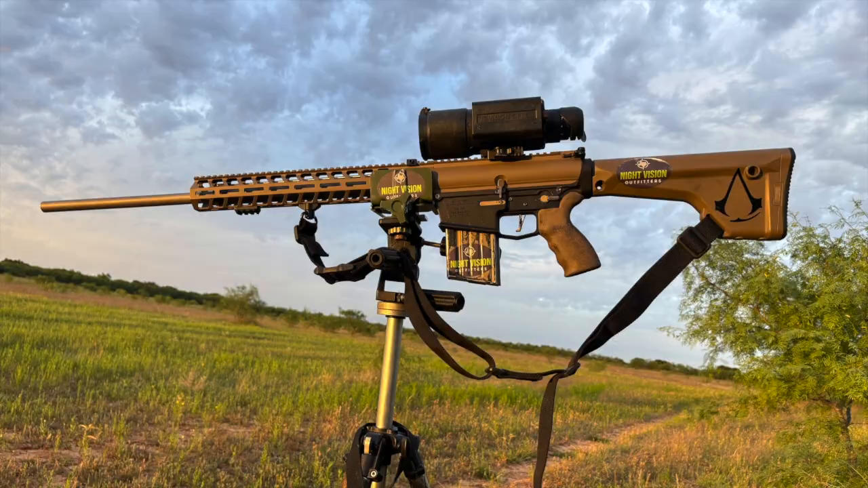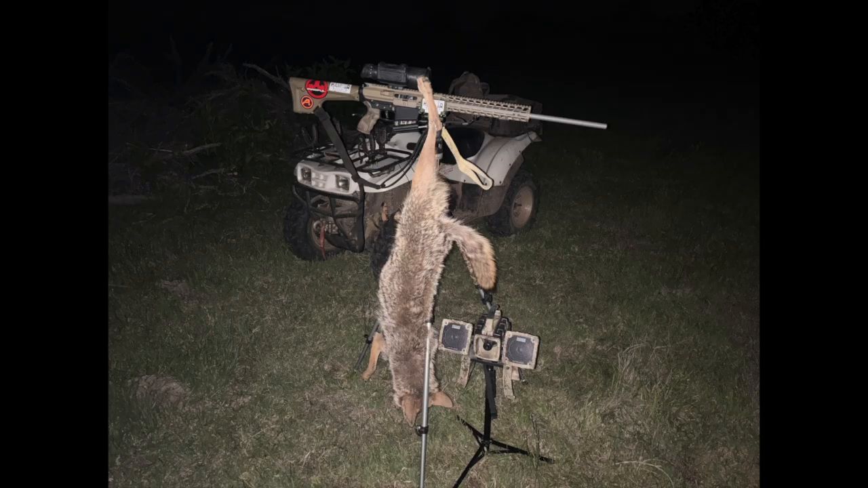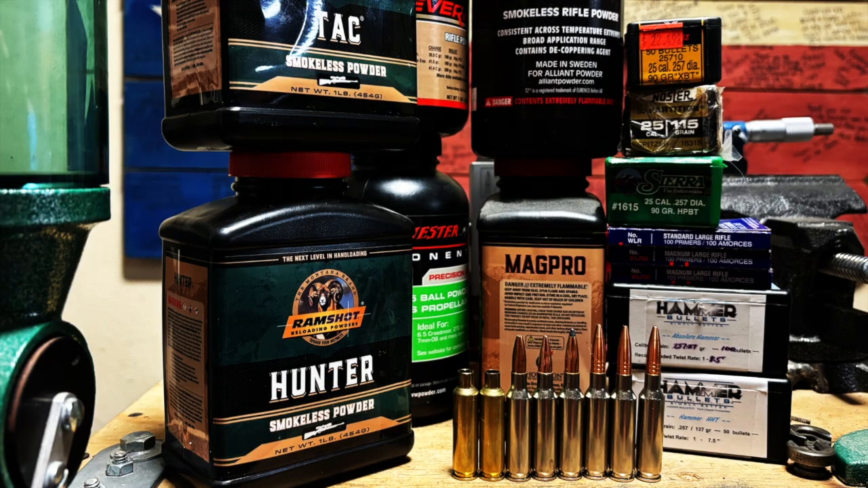The 25 Titan is a dream to shoot. Very light recoil with no muzzle device, well balanced on the tripod, and deadly accurate when I do my part. I've got a lot planned for the 25 Titan, so stay tuned for my next adventure.